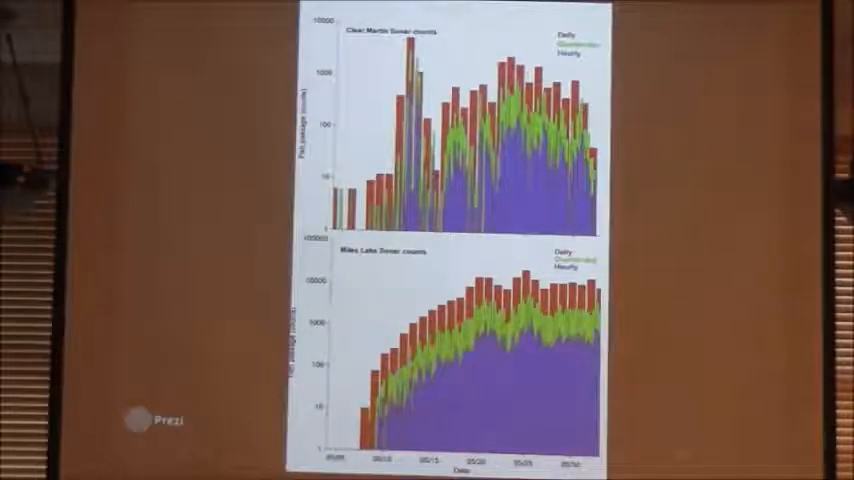So the blue is the hourly counts. That's sort of the raw data. That's what we count, what the state counts. The green is the 6-hourly counts. I'm just summing across 6 hours. And then the red is daily counts. So it's just different ways of looking at the same data. And you can see there's a lot going on in the hourly data that gets kind of washed out in the daily data.